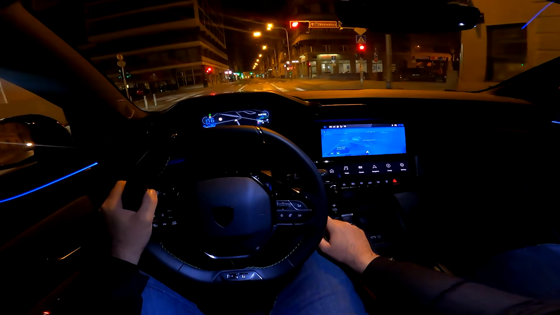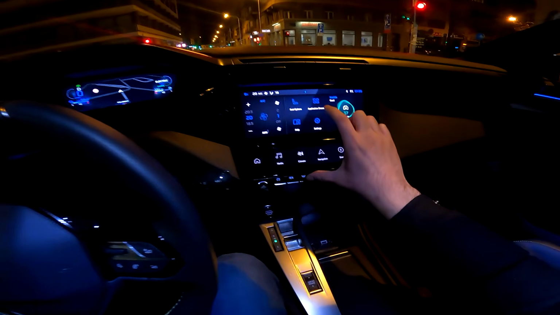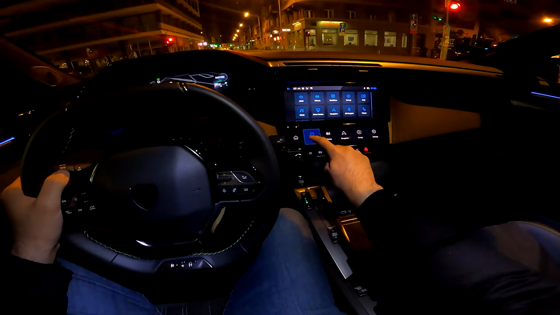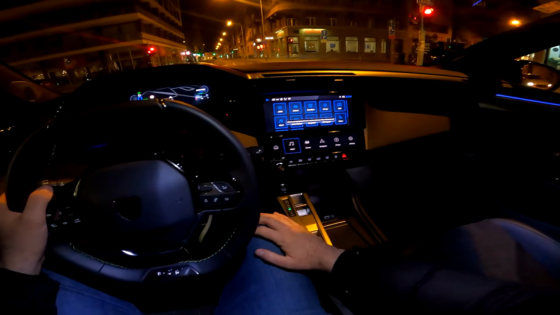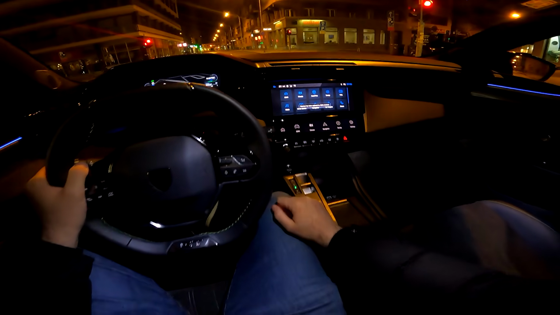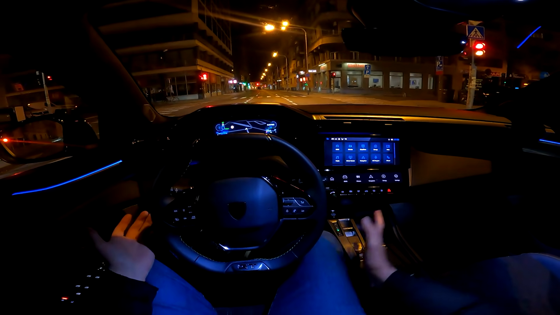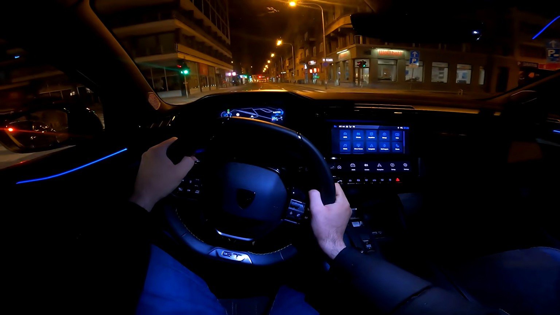So you go to home menu and you select this application drawer, put it here, and now for example you want to change the media, you press it, and now you can change it for something here, for example, the driver systems, and now you have it here instead of the media, and you can configure all of the others as well.